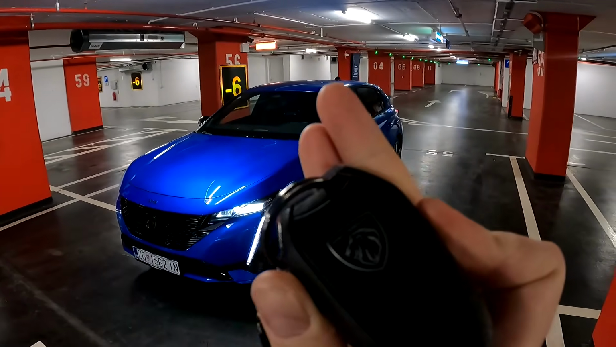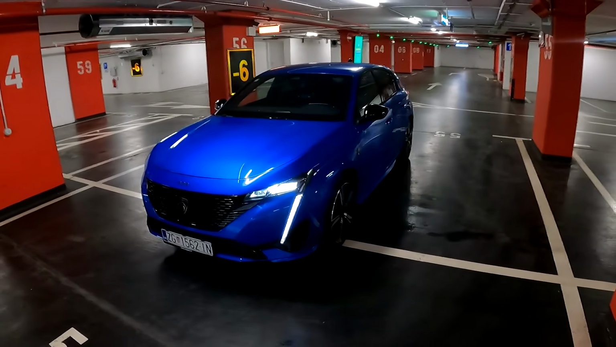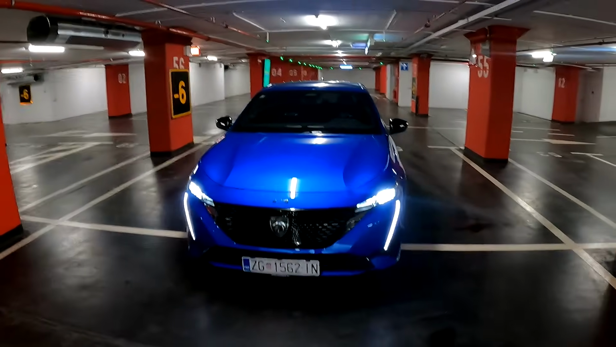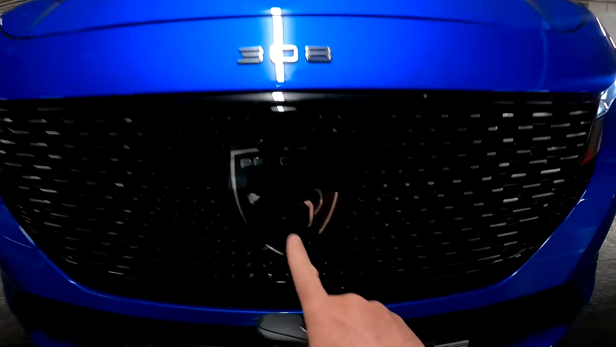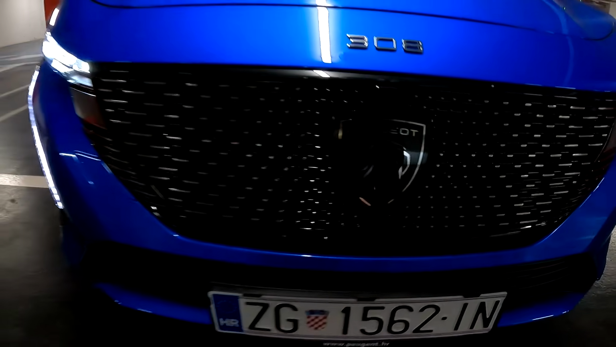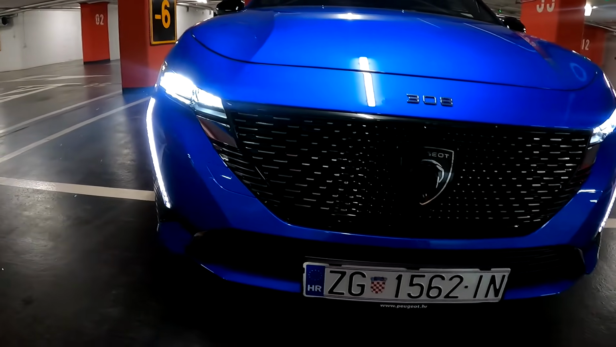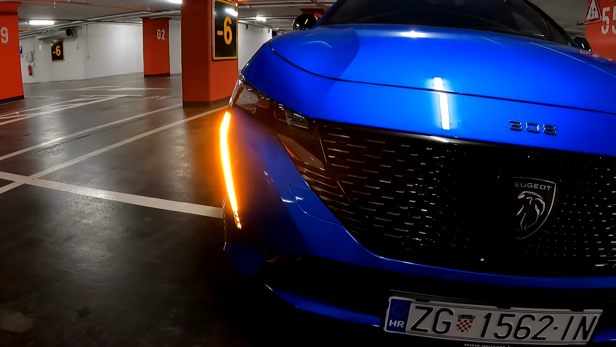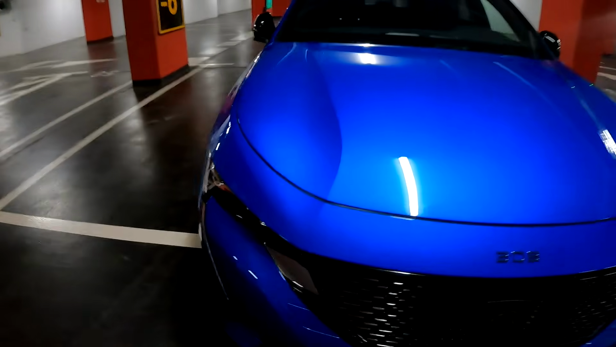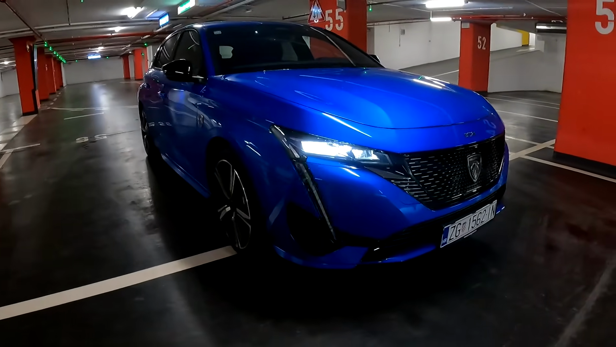You will see that we have this new badge on the key and also a nice keyring with the new badge as well. On the front we have a completely new face, with the new grille, and from close up the new badge, and we have of course the sensors integrated into the grille. LED lights are standard, and then these are the optional matrix LEDs which you get with the GT, and this is the GT plug-in hybrid.